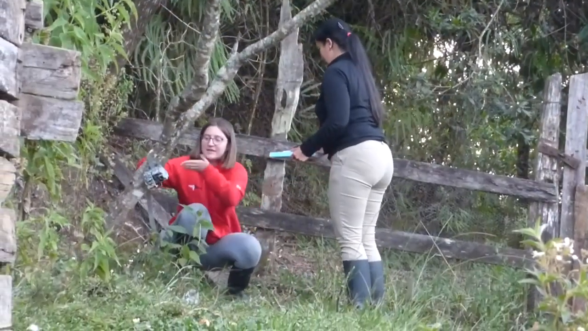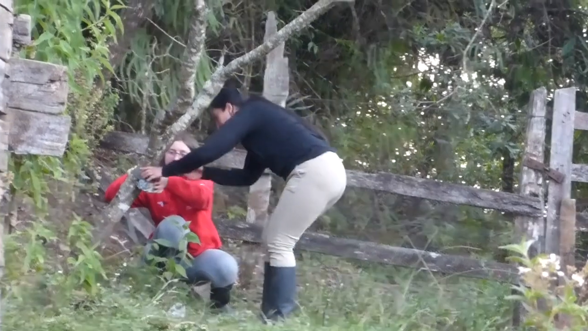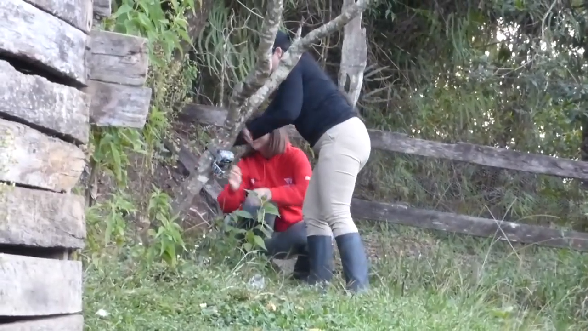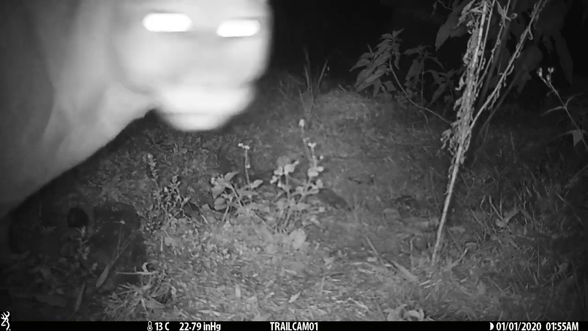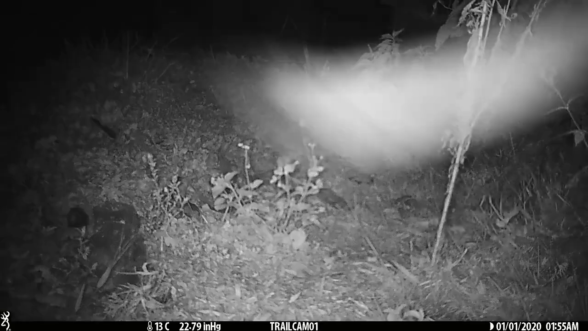We decided to leave a third trail camera near the chicken coop. This was a successful idea, as the next morning we discovered that the puma came back and we had a superb close-up video of him. It was only the third video El Globo captured of a puma, and the best one.